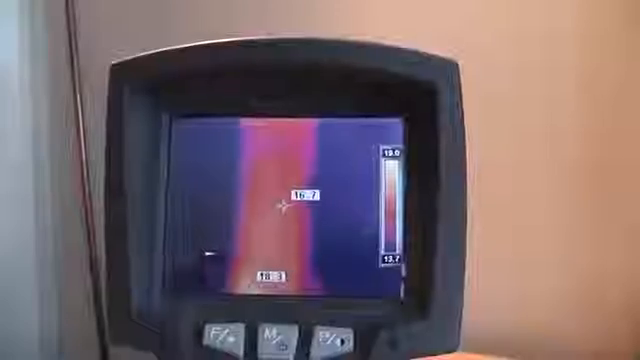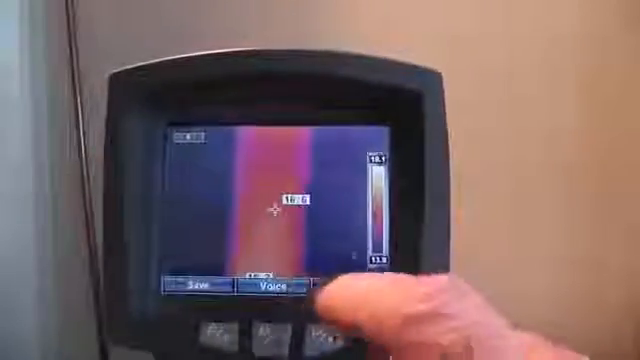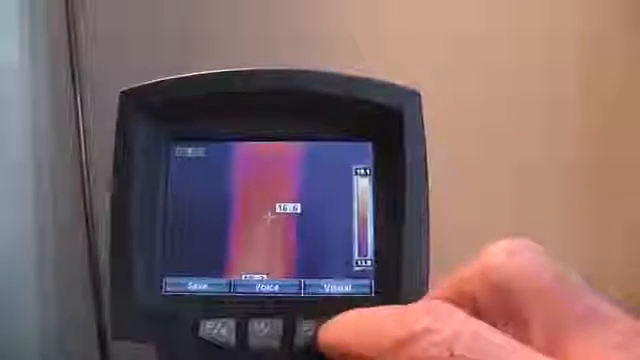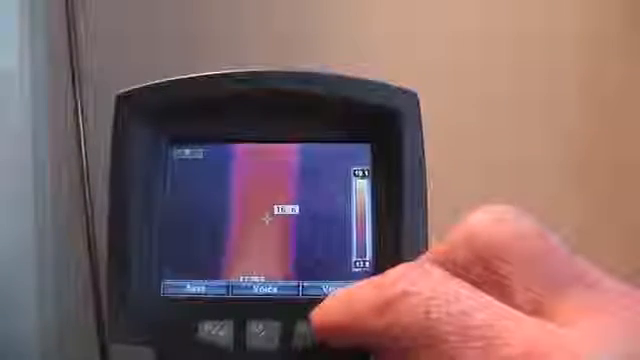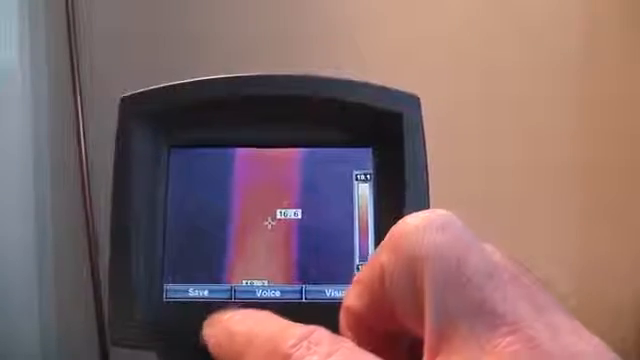To take a recording, it's a simple matter of pulling the trigger, and then we have the option of saving, or of making a voice description, or looking at the visual. So each of these buttons relate to those commands there. I will push the visual button and it shows the picture of the phone. And then I go back to IR. I can save this now and it will record both images.